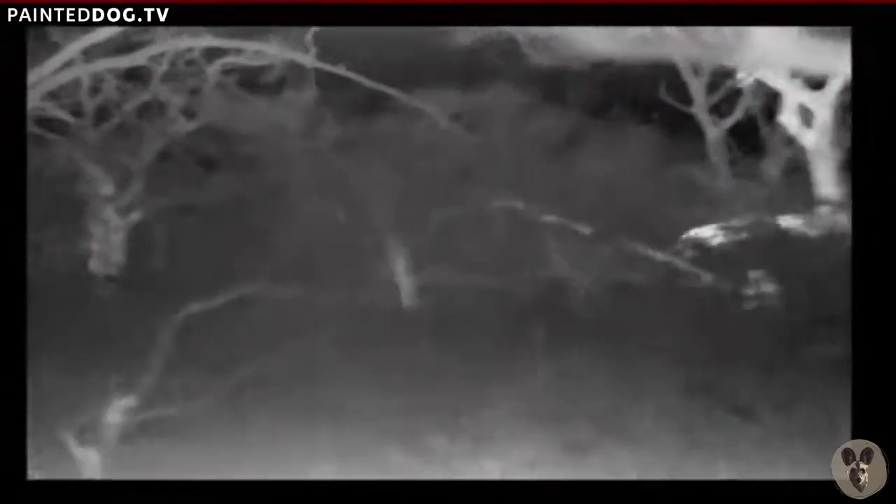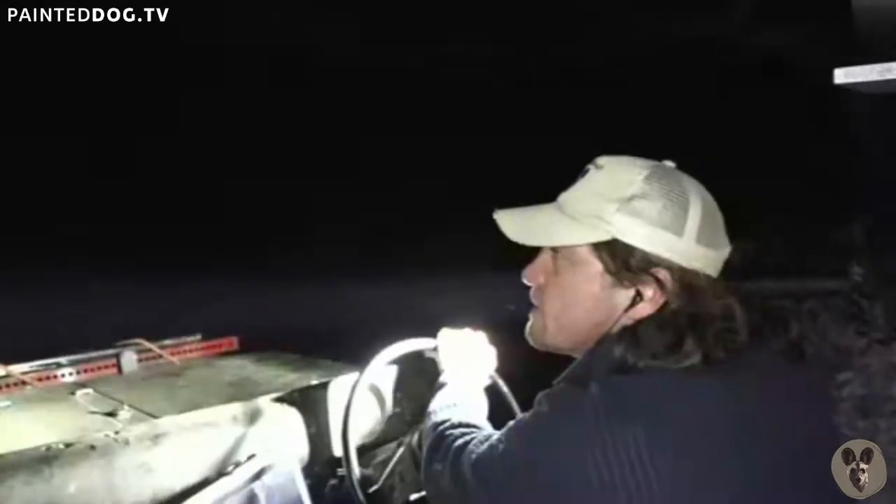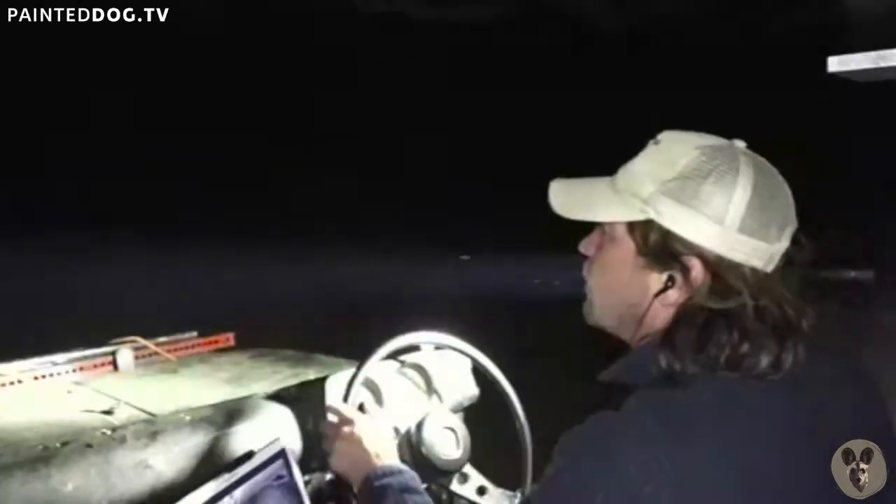Just the rocks. I'm going to find the... Where's the... That was awesome, guys. Well, let's... where are those Ellies? Down in the drainage here? Or a bit further along?